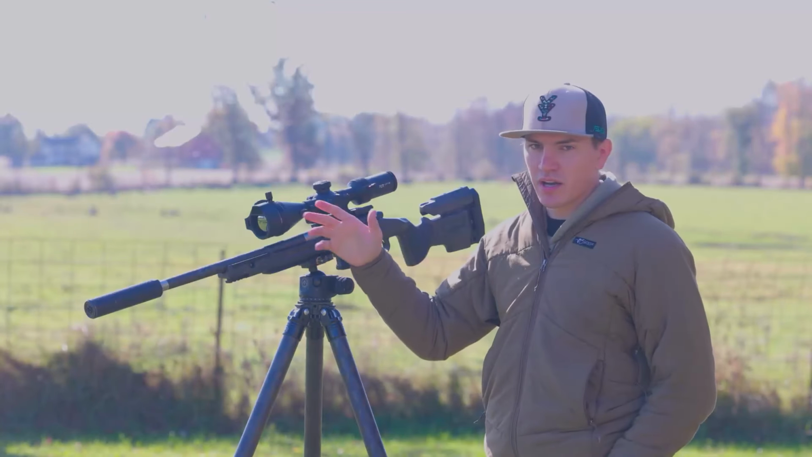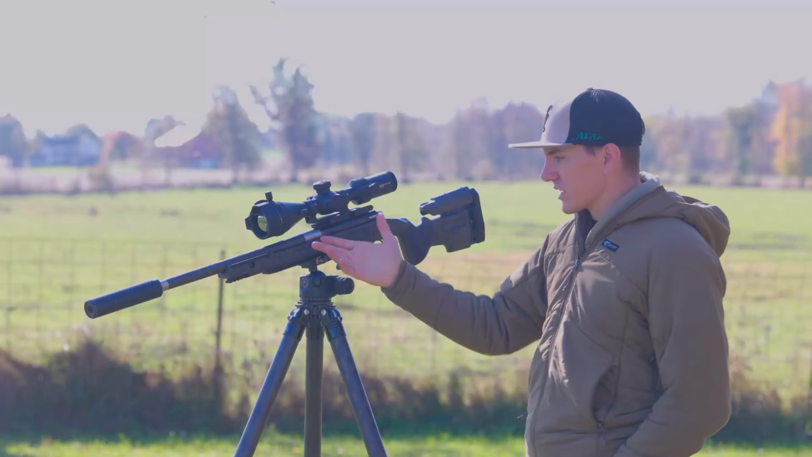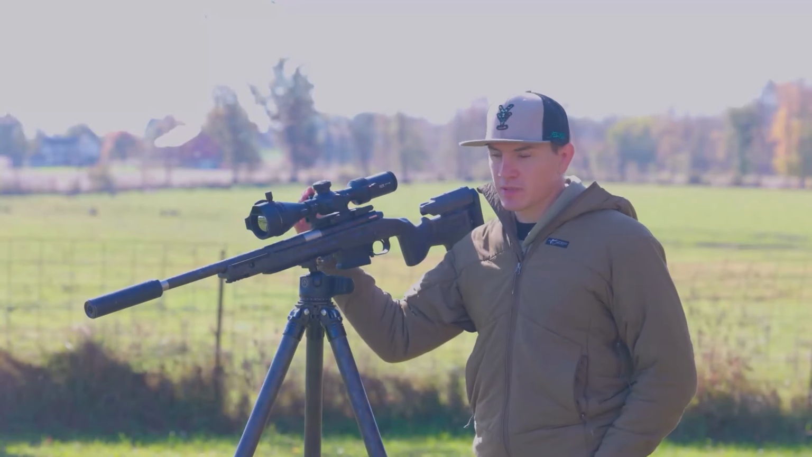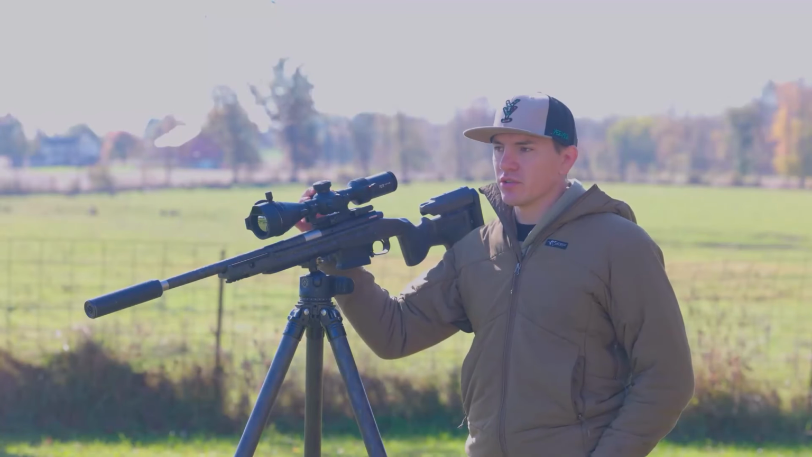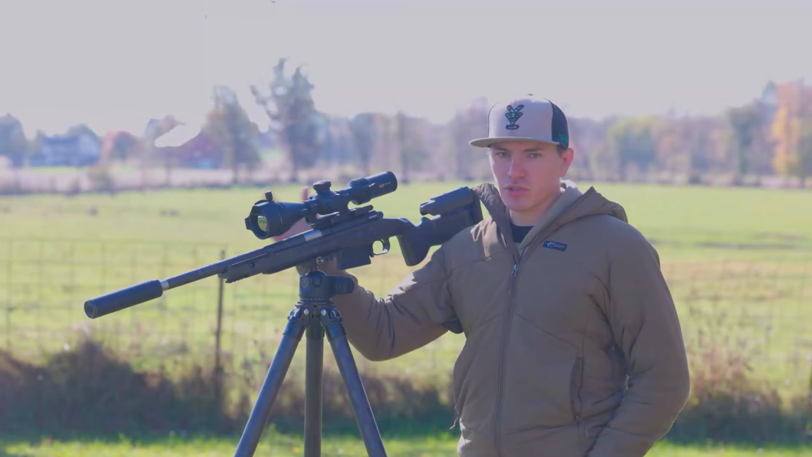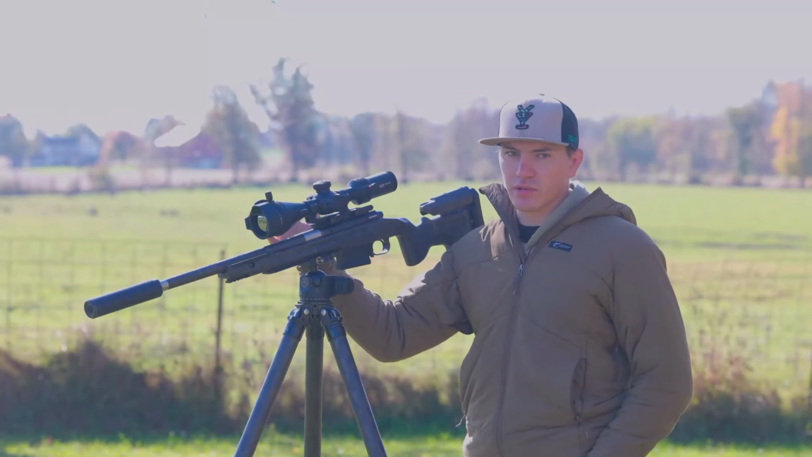So the biggest thing on this scope, obviously, is the rangefinder. The integrated rangefinder, it's not something that you have to add on. It's already built into the scope, which is huge, especially on these tube-style scopes, because a lot of times, in the past, thermal companies have been putting them on the side, separate attachments, Bluetooth, something like that, where the scope has to talk to the rangefinder.